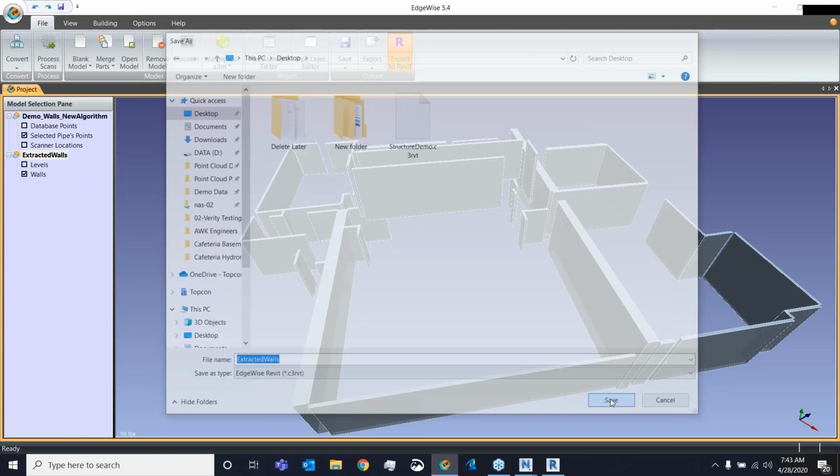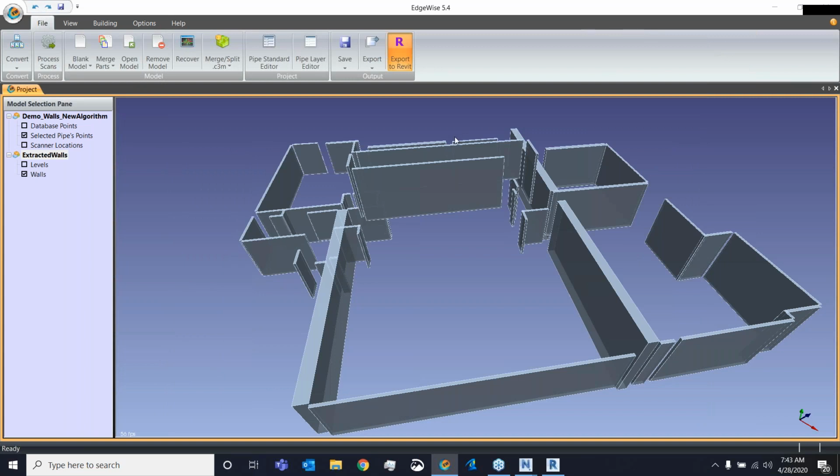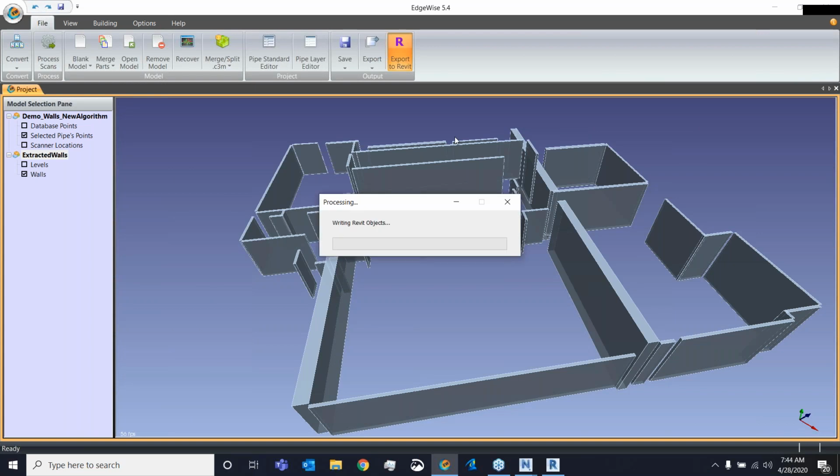Unique to the wall side is that instead of just exporting out the geometry, it's also going to export out the point cloud data associated with that geometry. Using the Edgewise plugin inside of Revit, I can display that point cloud data on the wall as a heat map.